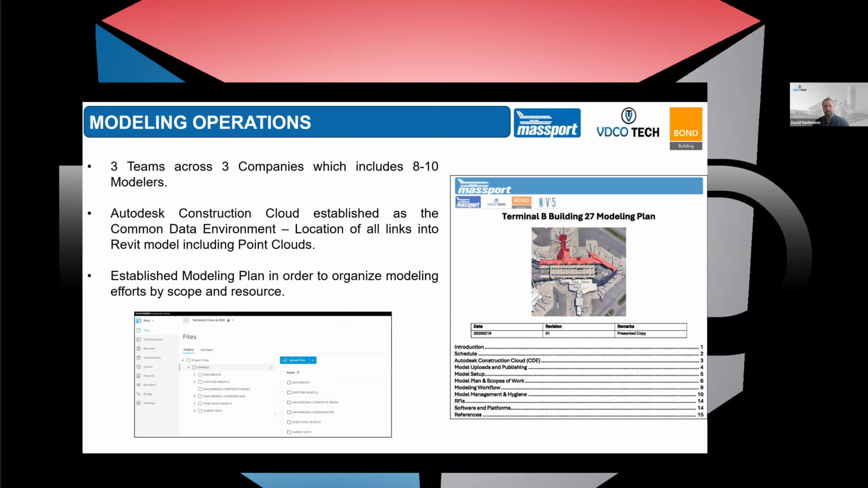I like to call it coloring in between the lines after all that field work occurs. We took an approach where we had 3 teams across 3 companies, and about 8 to 10 modelers at any given time in the file. The 3 main companies conducting modeling operations were VDCO Tech, Bond, and NV5. It's really difficult to coordinate that many modelers even within one company, so across 3 teams, we really wanted to approach this modeling effort in a collaborative, organized fashion.